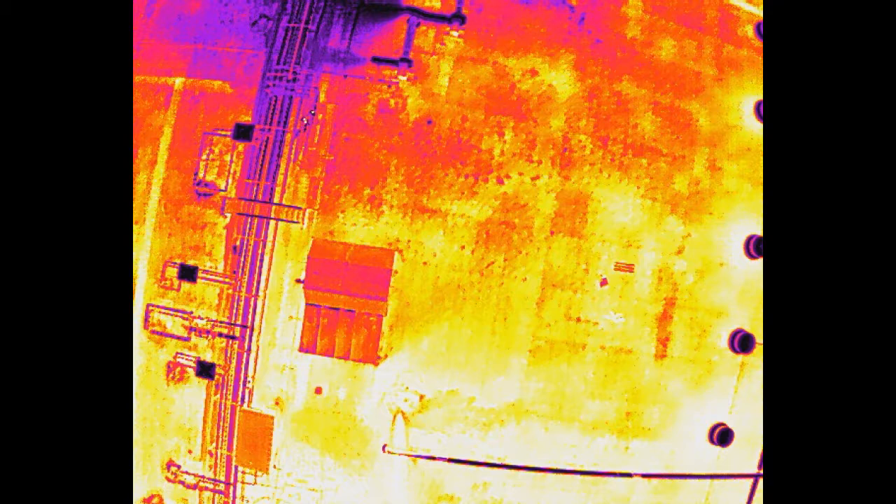Oftentimes, I'll ask the maintenance personnel to squeegee the roof area if it looks like we're going to have a couple, 2 or 3 days of dry weather, and that will help with that process. What we don't want is standing water, because standing water will give false readings. Anyway, the roof has to be dry, and what we'll do then is we'll wait.